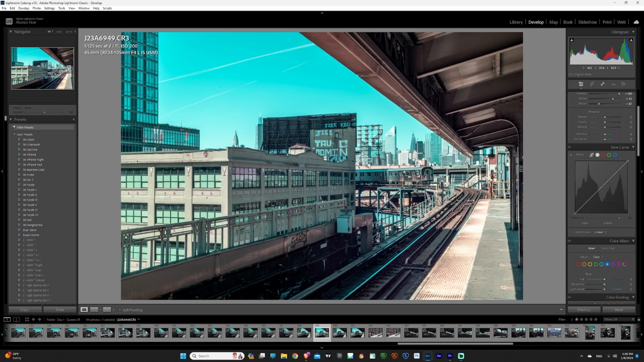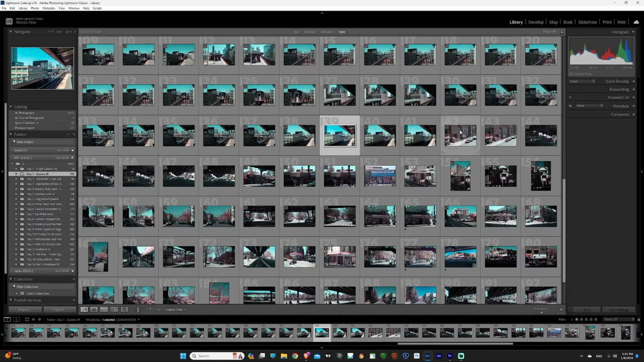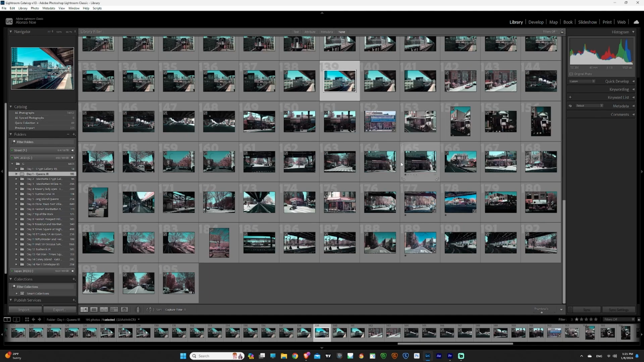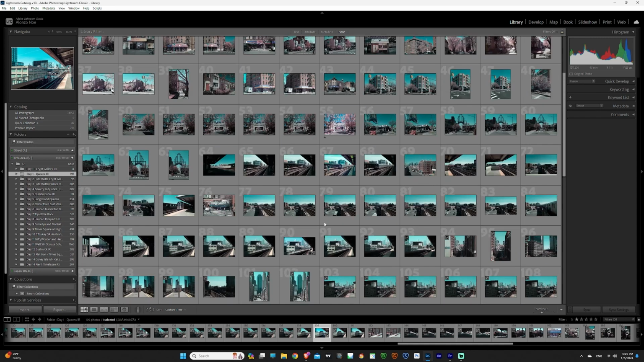This is one photo, and I'm going to bring back a little bit more vibrance and possibly change the color a little bit. There we go. That looks a little bit nicer. So let's choose a different picture. One thing I do want to add though is that when you're editing these infrared photos, they look much nicer if you include some kind of sky in the photo, because otherwise it's not going to look that different.